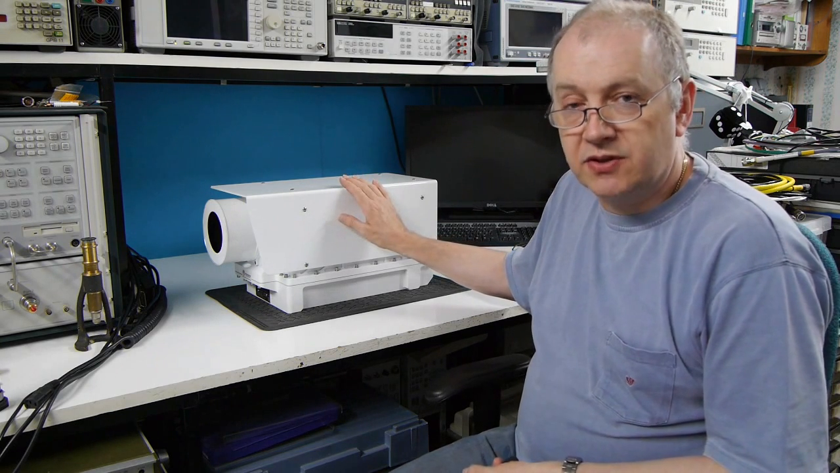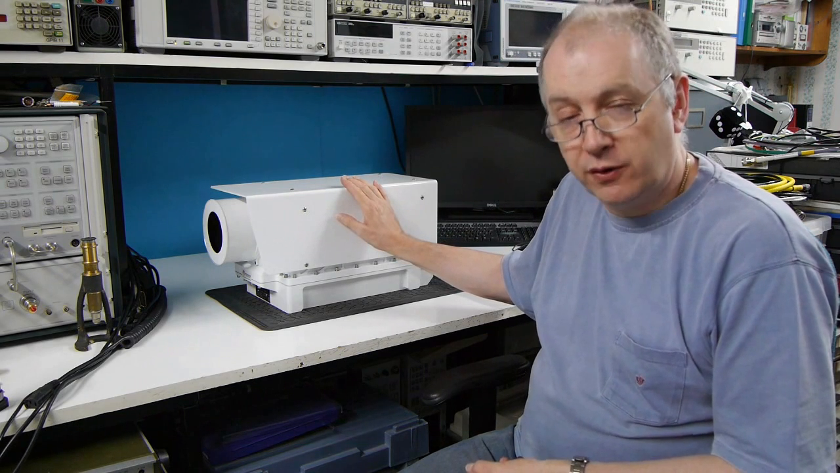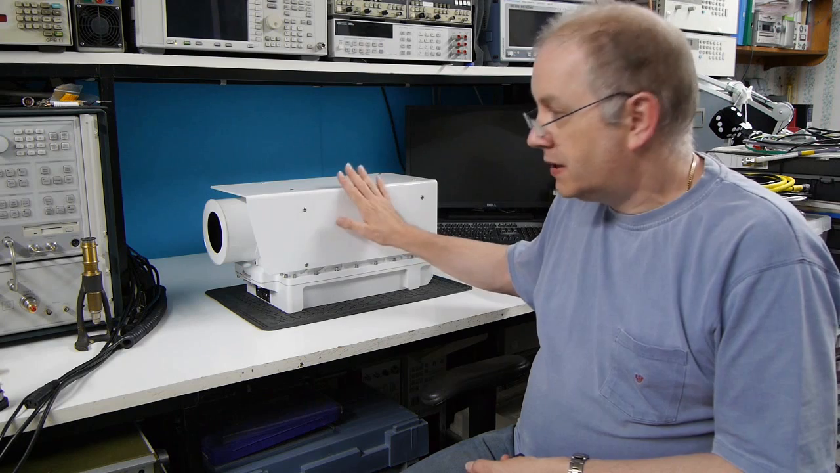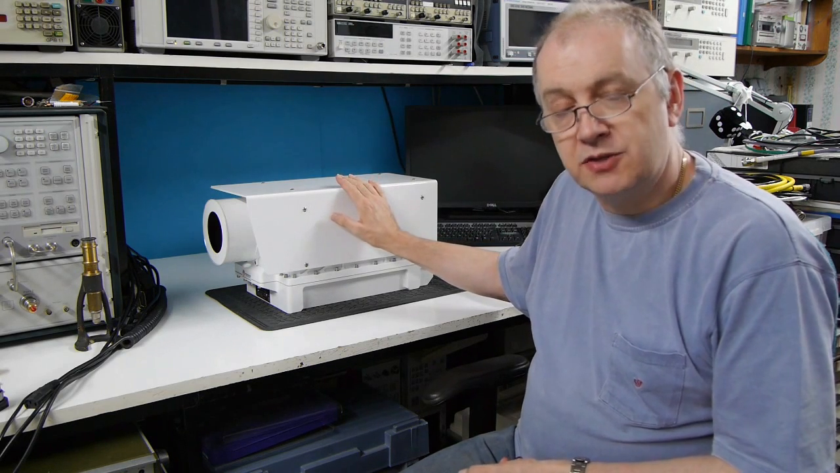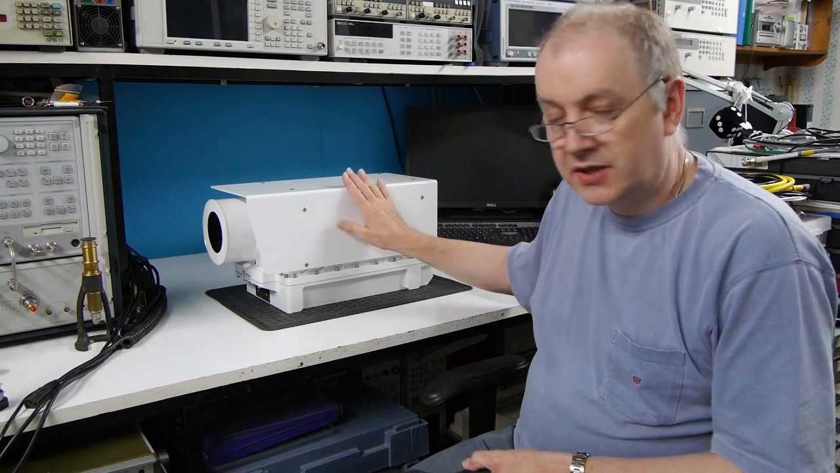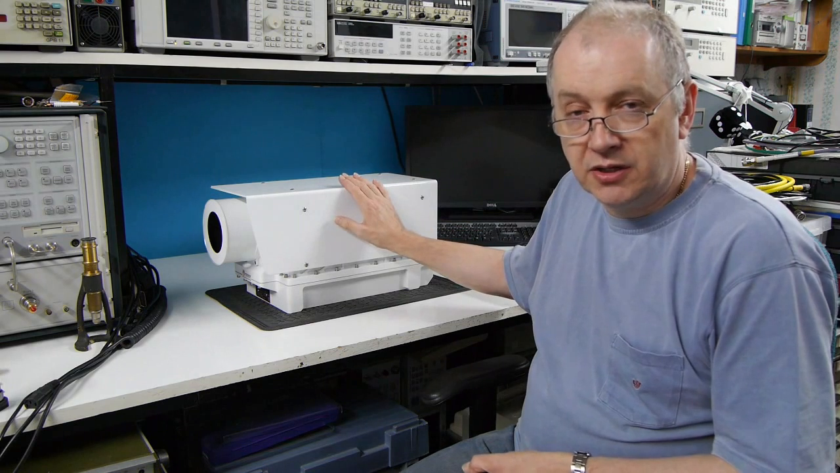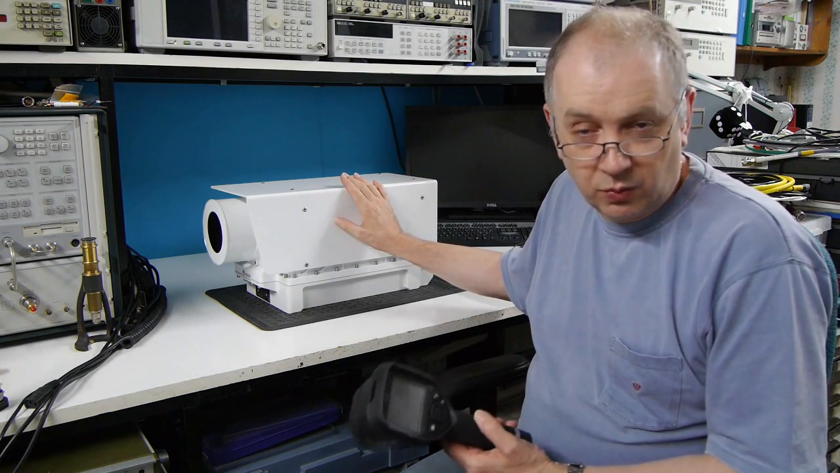This type of sensor is not a temperature sensor, it's actually a photon sensor. This means that it has a much higher sensitivity and it's much faster to respond. This camera is capable of delivering 25 frames per second with ease, whereas the FLIR can't do that.